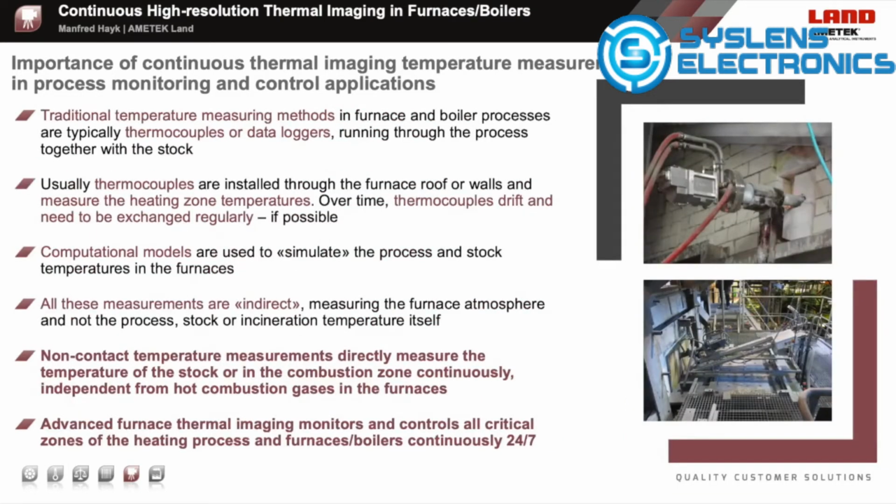Based on thermocouples penetrating through the furnace walls or roofs, or even temperature data loggers running through the furnace with the products, computer-calculated models are used to simulate the thermal processes and the stock temperatures. While these models are still an estimation, even a good estimation, they are based on indirect measurements mainly taken from thermocouple readings. Additionally, over time, thermocouples can drift and need to be exchanged, or if they are damaged, they can only be exchanged at the next furnace renewing process.